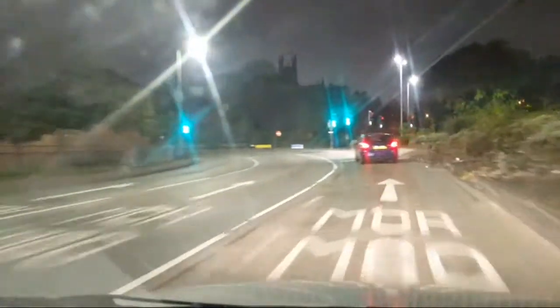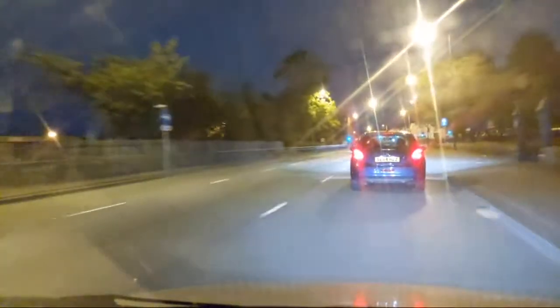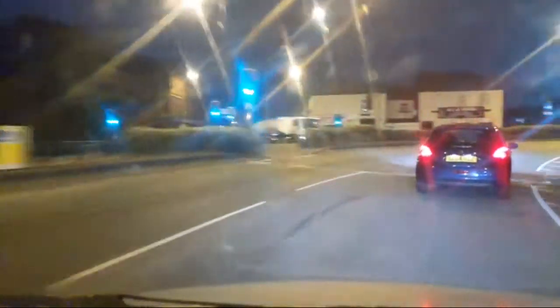Will we get through these lights? One of life's great mysteries. Oh, we're getting undertaken now by someone. There you go. Well, these lights have changed to green, but they might change back to red again before we get there because they've been triggered. This car's braking for no reason whatsoever.